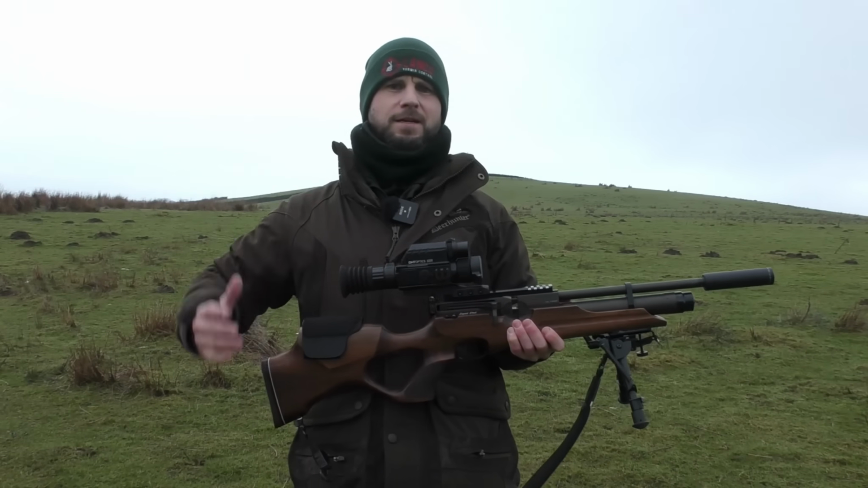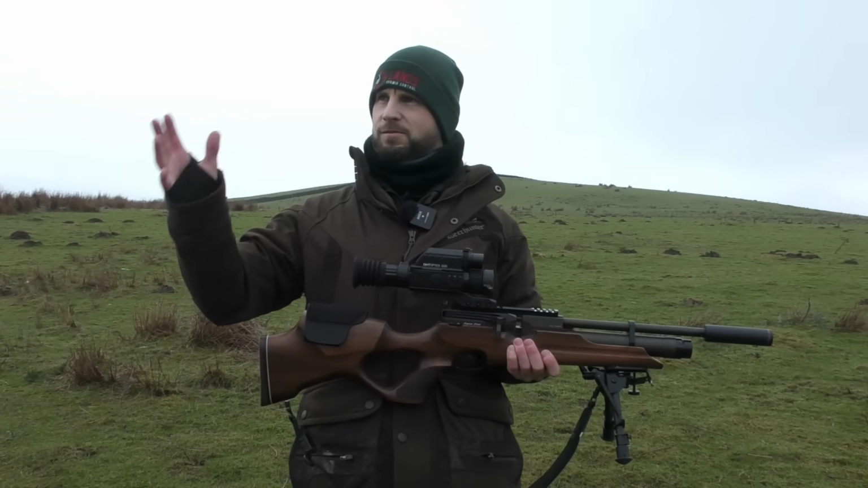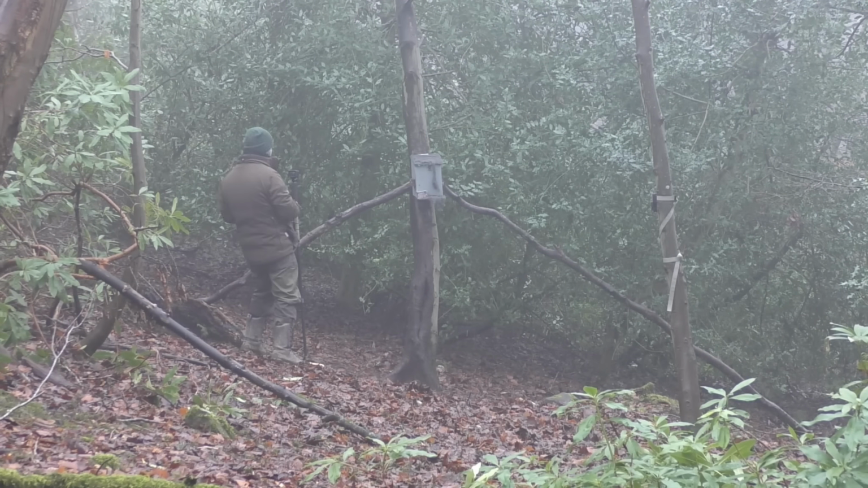Today we are once again going to be controlling some squirrels. It's a cold day, it's a wet day, it's foggy, it's a pretty miserable day, but once I get into my hide I'll get myself comfortable. And looking at my trail cam footage, there should be quite a few squirrels today.